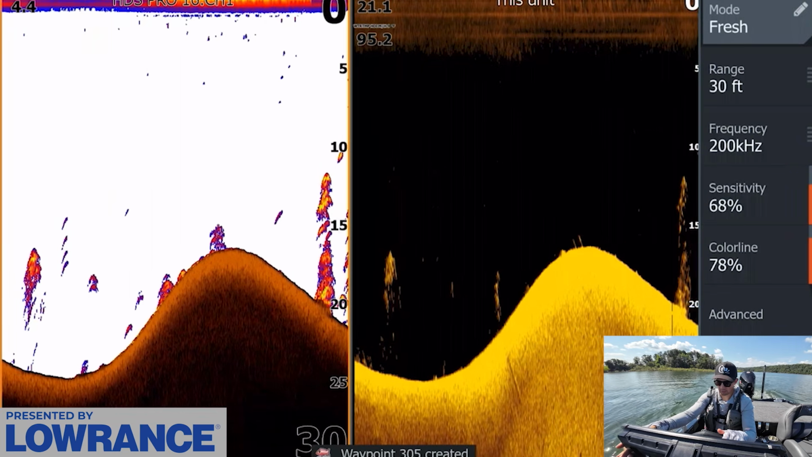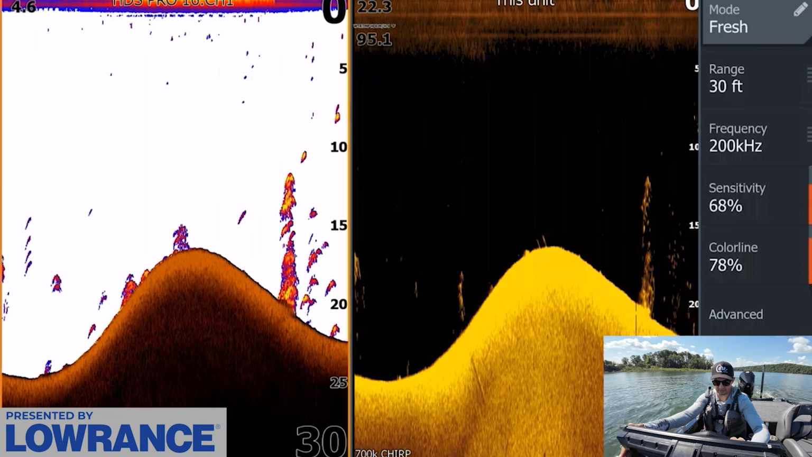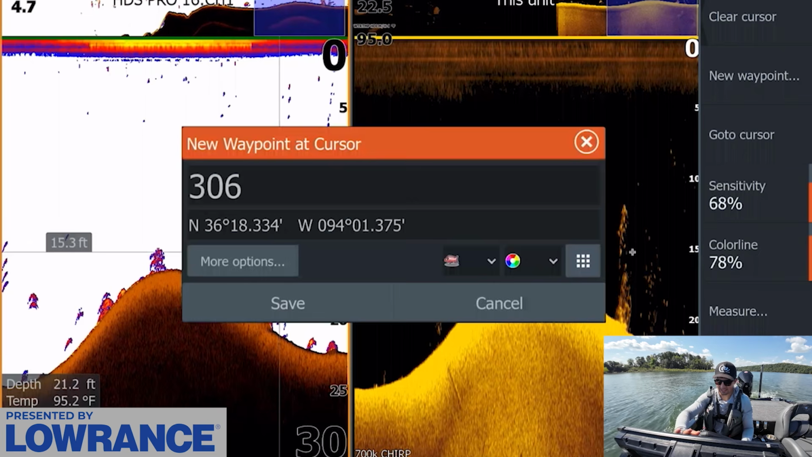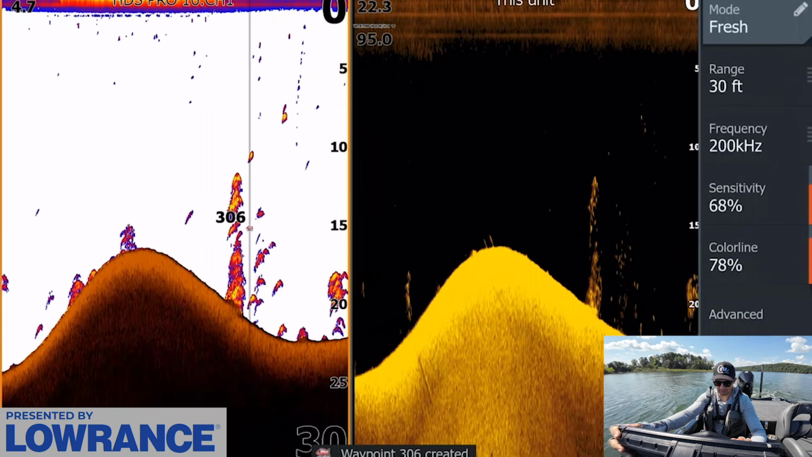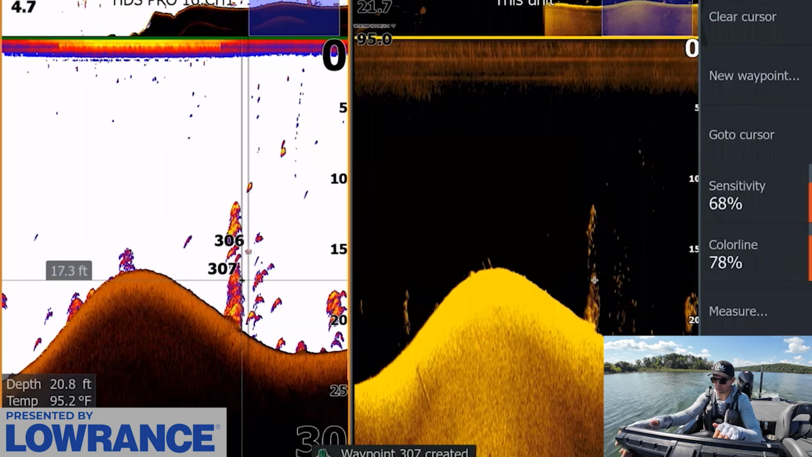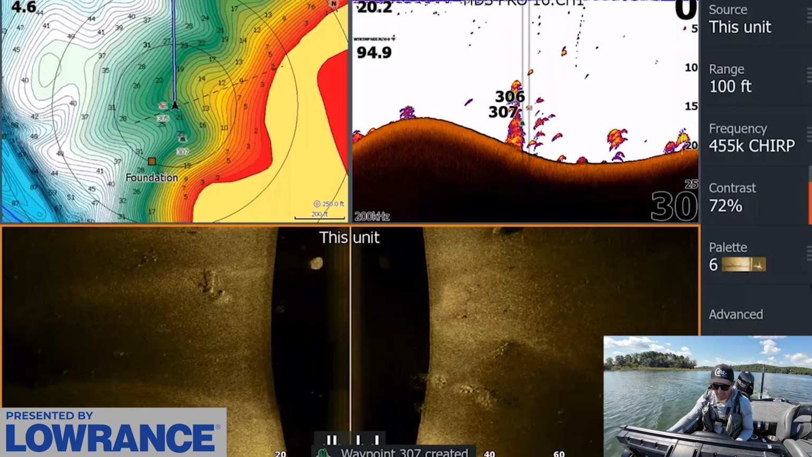There's another brush pile right there that has some fish on it. There's a bunch of bait and everything through here. Okay, that's a lot of fish on that pile. Holy cow, those can't all be bass. I don't think these are all bass. There's probably a lot of other species mixed in, but even if they're just some smaller spotted bass, that's a really good sign. I also like there's so much bait in this area.